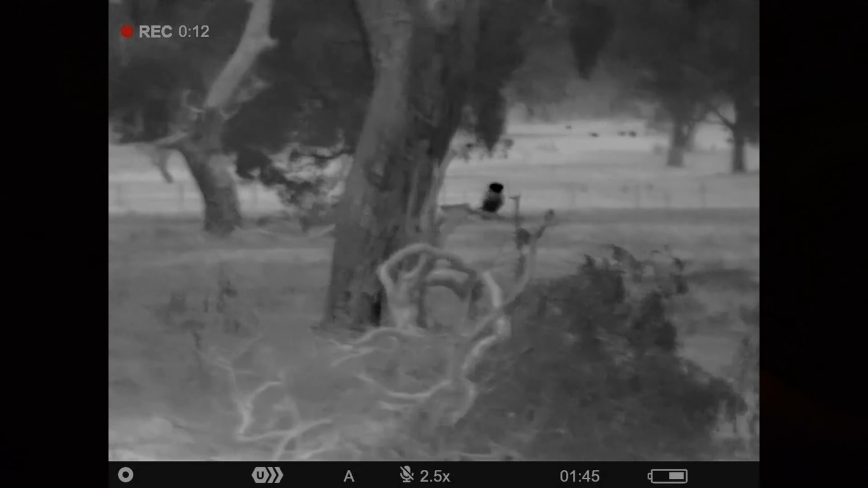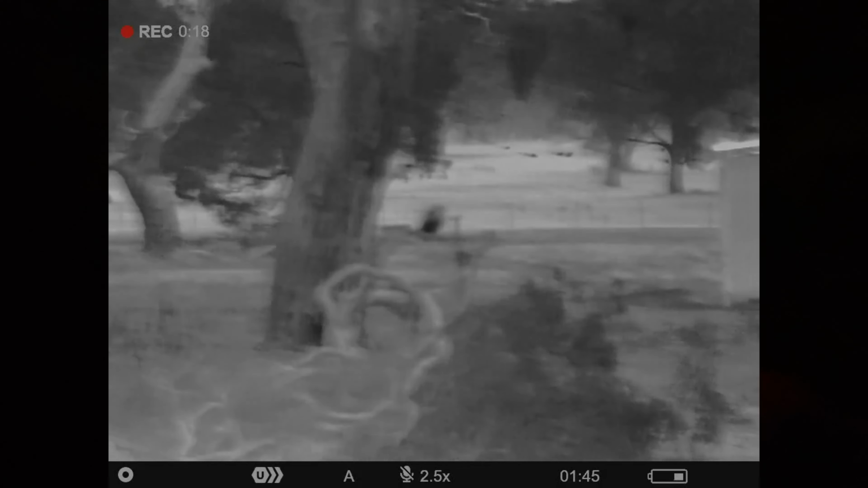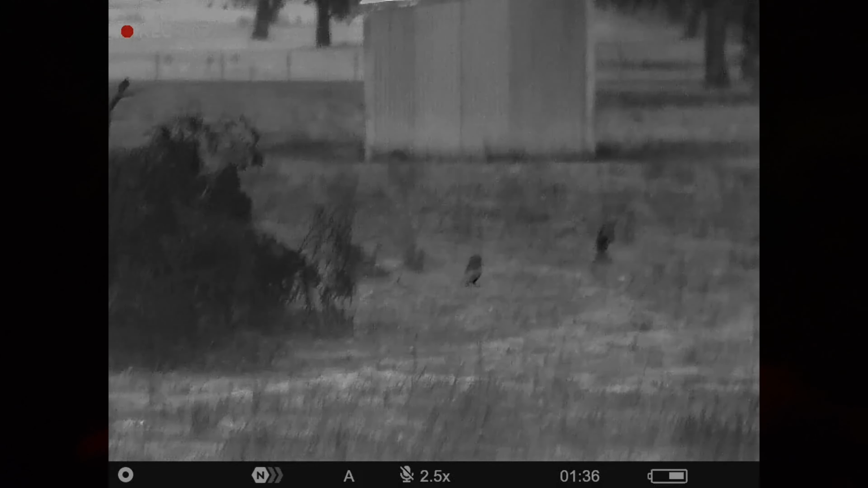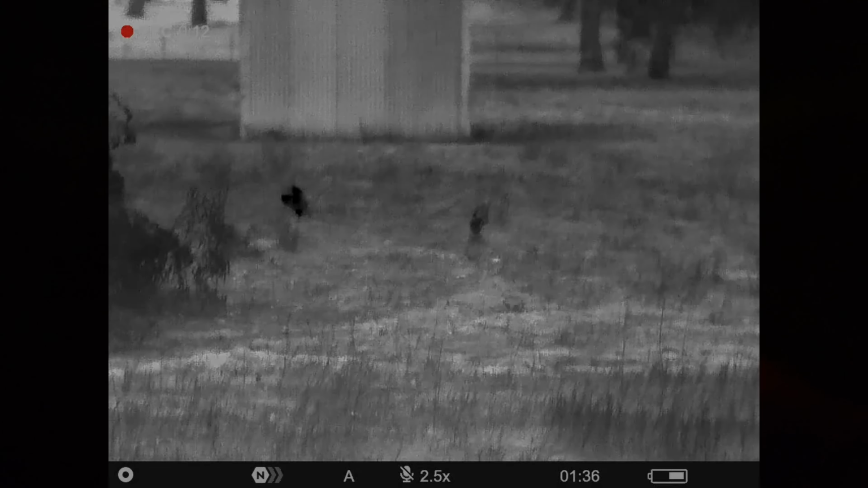I believe it was probably a southern boobook, but I'm not sure. I didn't get a real good look at it because as soon as I flicked my head torch on, right behind the owl was a fox, probably 75, 100 metres behind it.